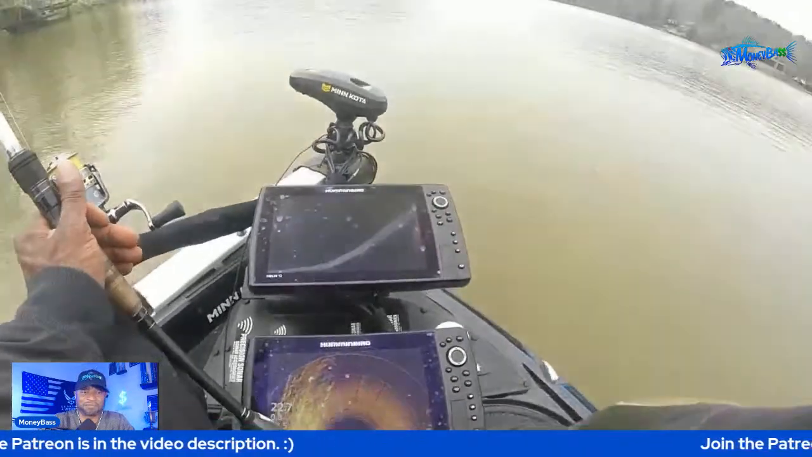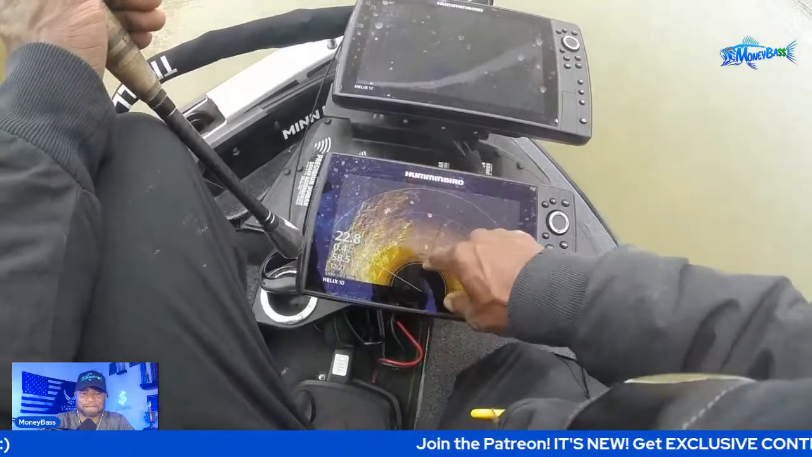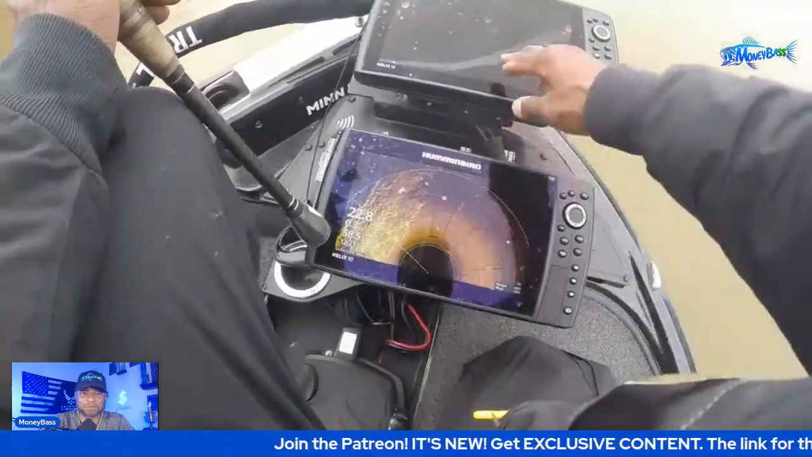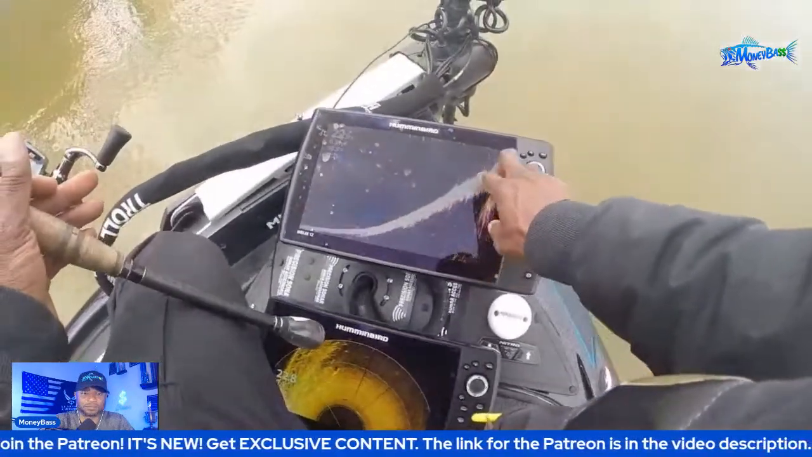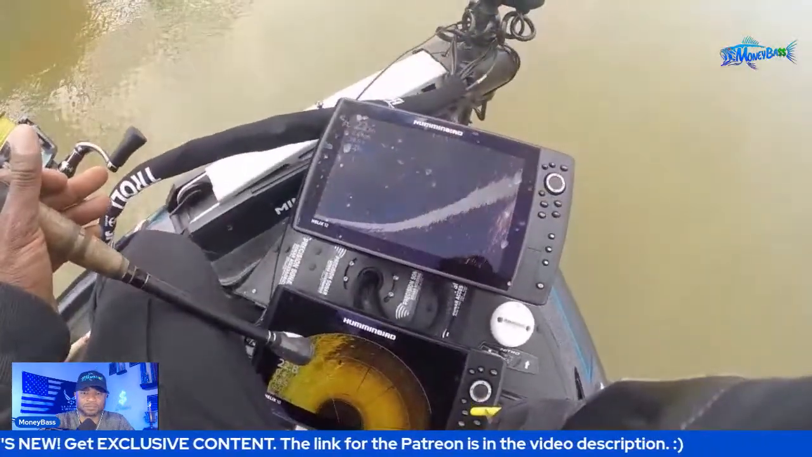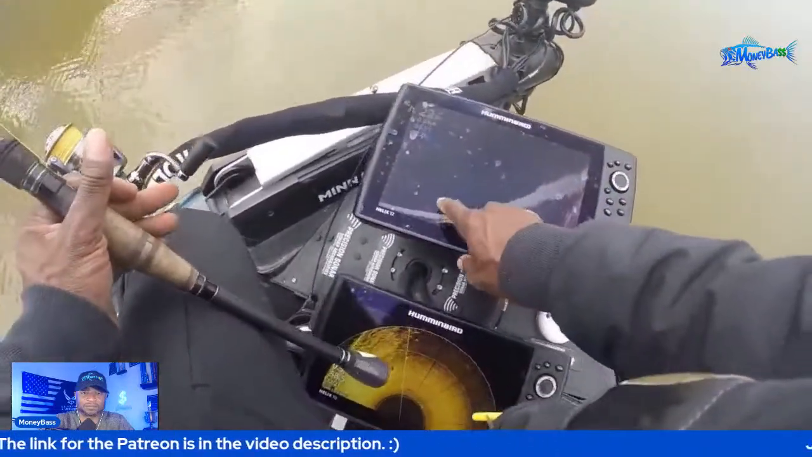I have it pointing right over there at the ledge that I'm fishing, and you can see that line right there on the 360, and the Mega Live kind of confirms it, so I can pitch my bait right up to here. Whenever I see any type of structure or some type of cover up there, I'm seeing fish up there every once in a while. You can see some fish down here.